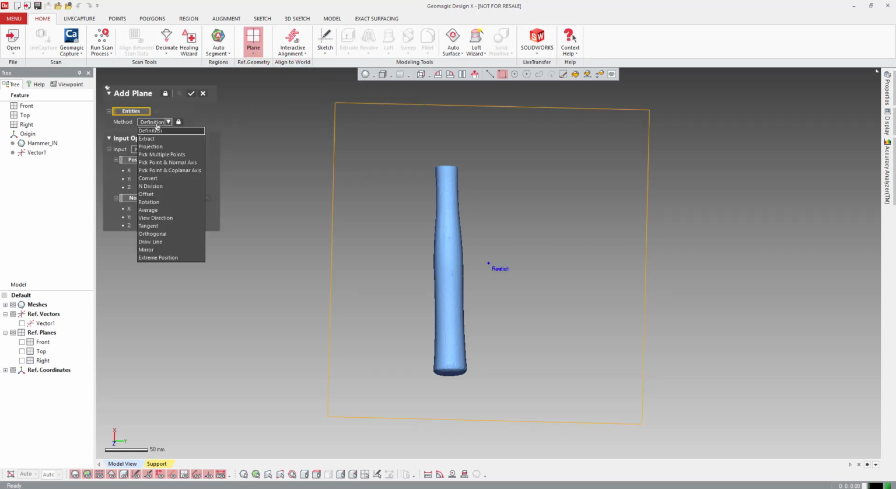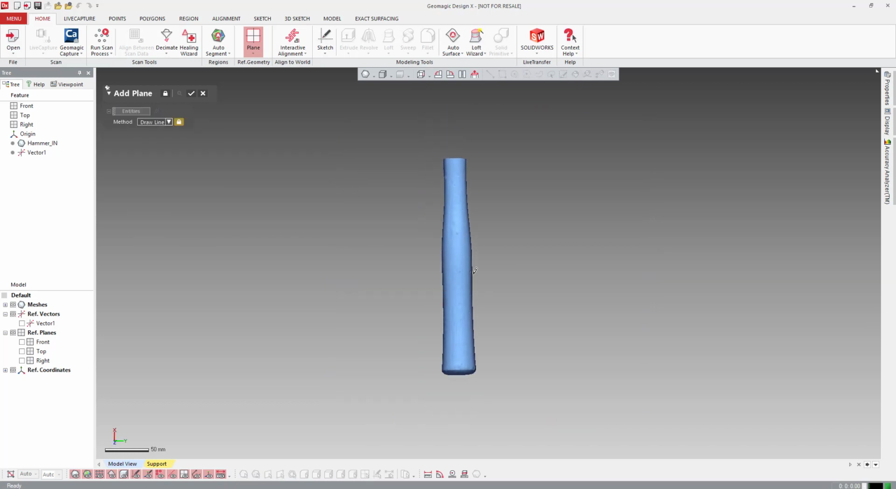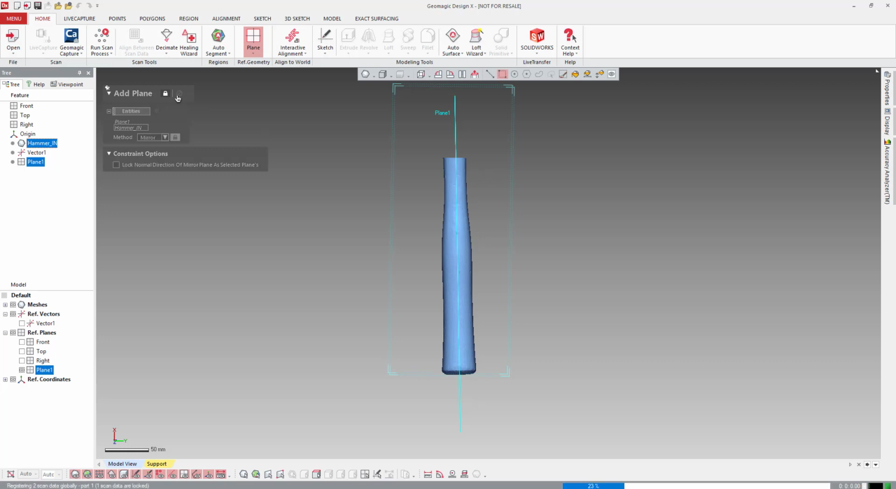So let's grab this and do a draw line on this to create a plane just from our view. So I'm just going to draw a line down the center here, and hit OK, and then back a plane here. Let's do mirror, and I'm going to grab that plane and our mesh, and hit OK,